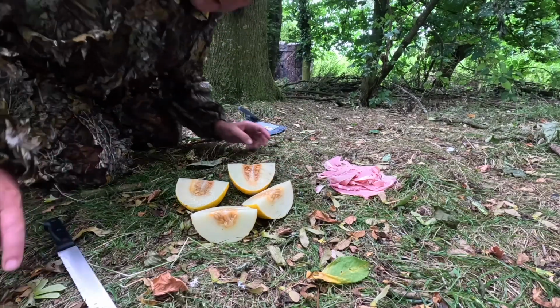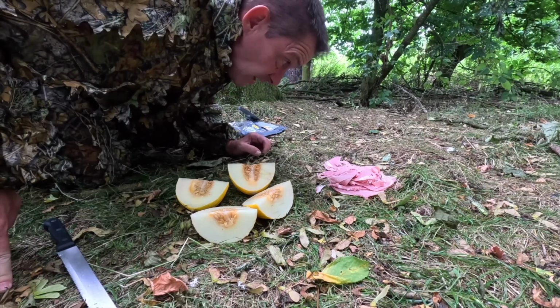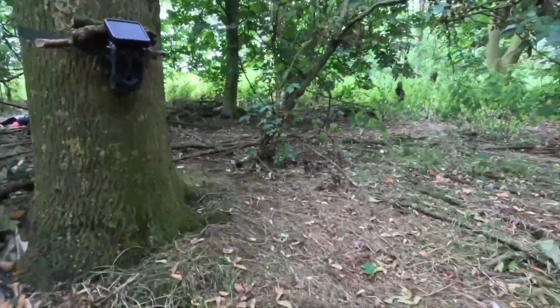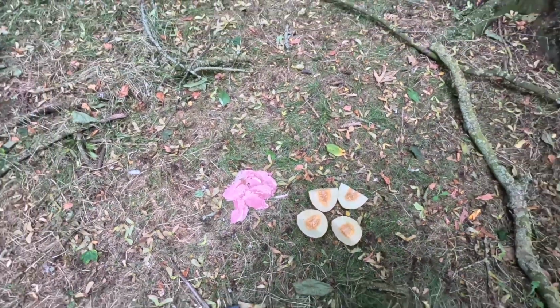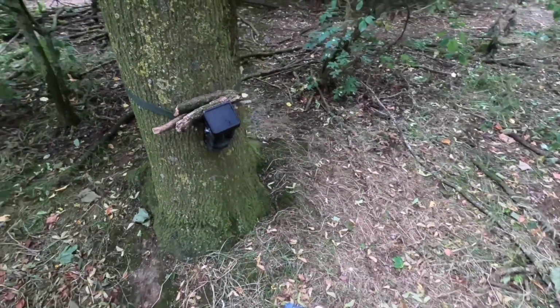Yeah, if I were an animal and I liked melon, I'd eat it. I'd definitely eat that. Right. So we're going to leave them out for 2 days, maybe 3 days, and then come back and see what happens and see what the trail cam picks up.